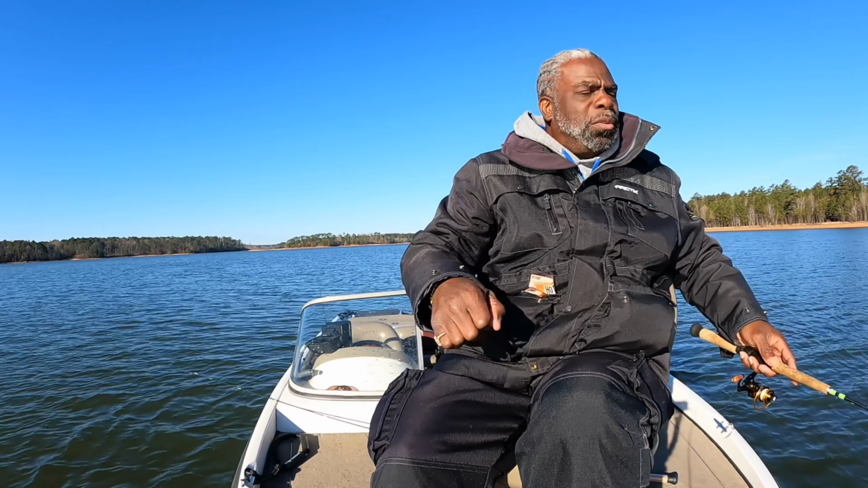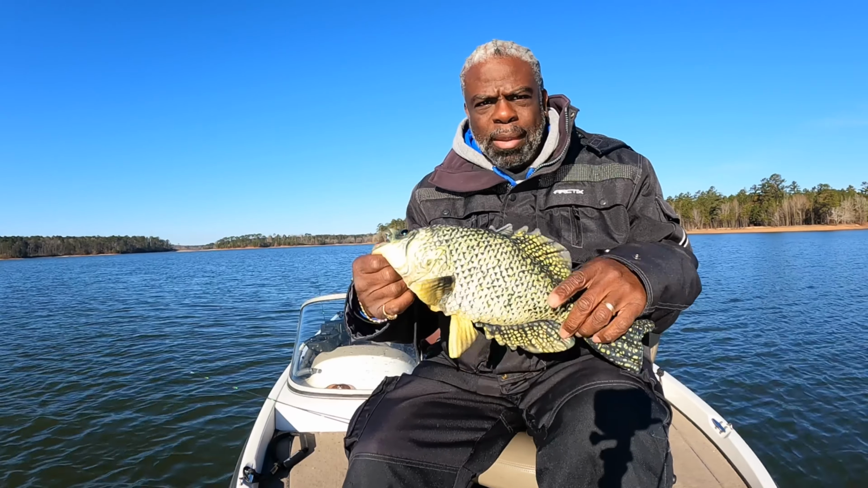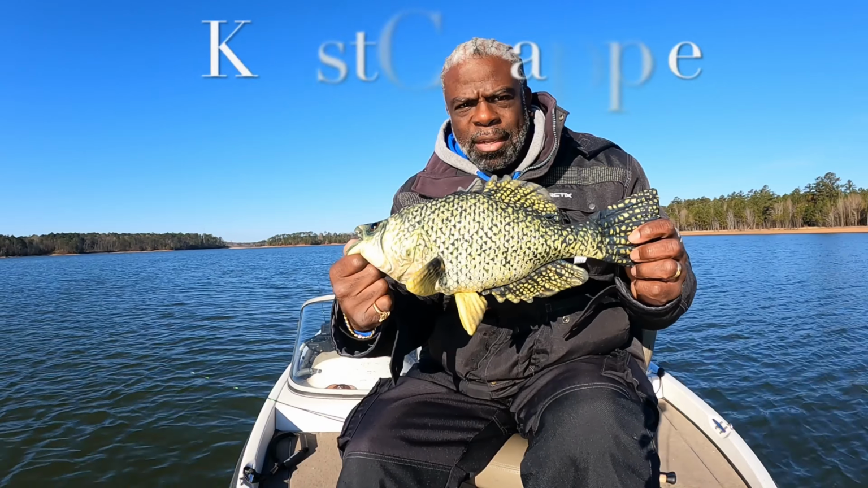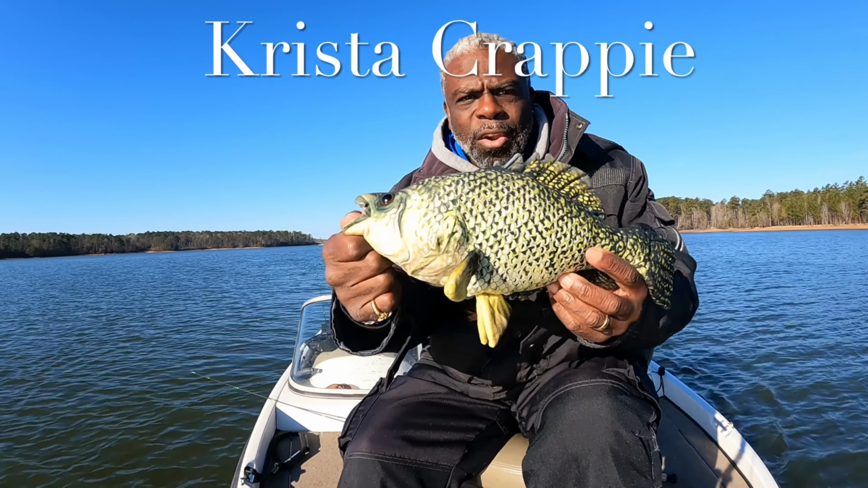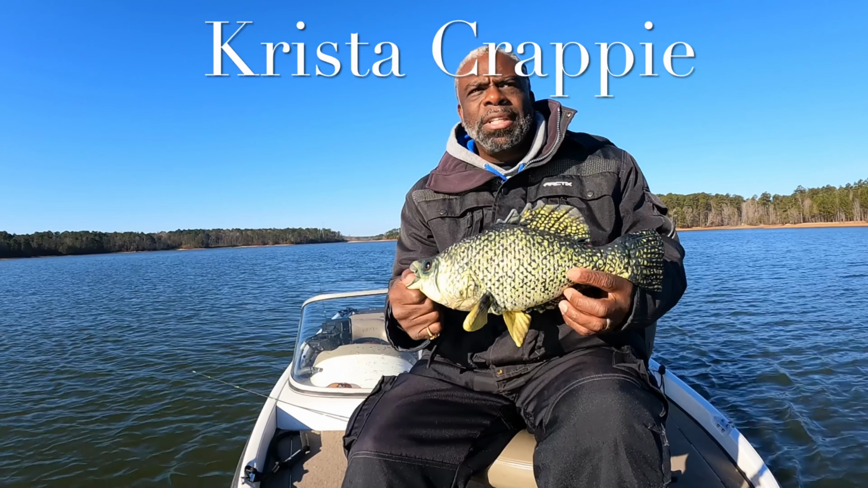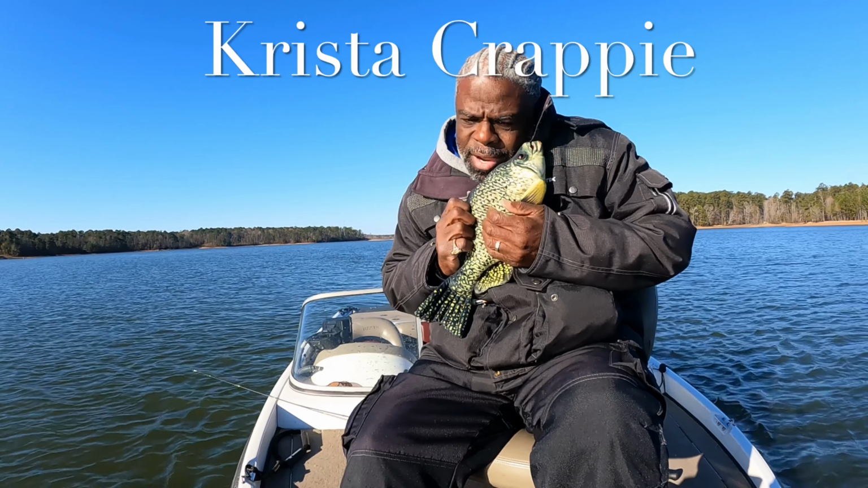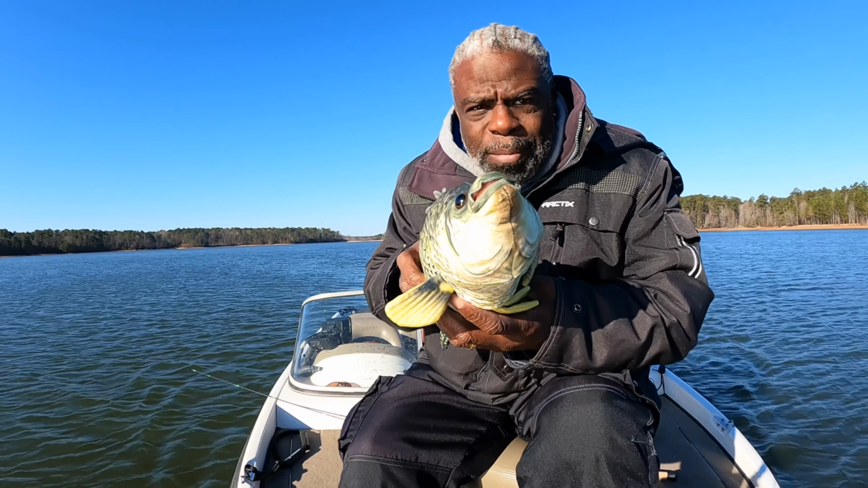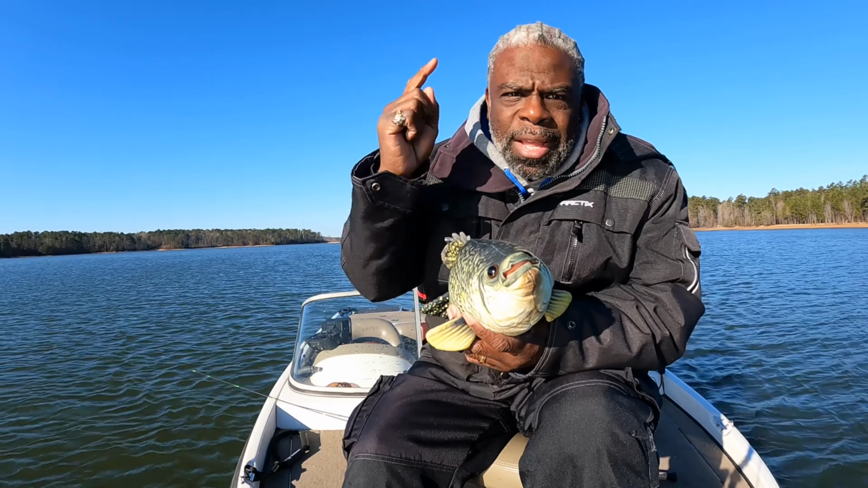Let me show you my emotional support doll that Harvey and Nicole Boyd bought me. This is my emotional support. I call her Krista Crappie. That's Krista with a K. So that when I miss a fish and I get emotionally involved, I can ask for a hug from my emotional support Crappie. So Krista Crappie is with me today. Let's see how we do on this episode of Crappie Fish with Drysdale. Let's go get them.